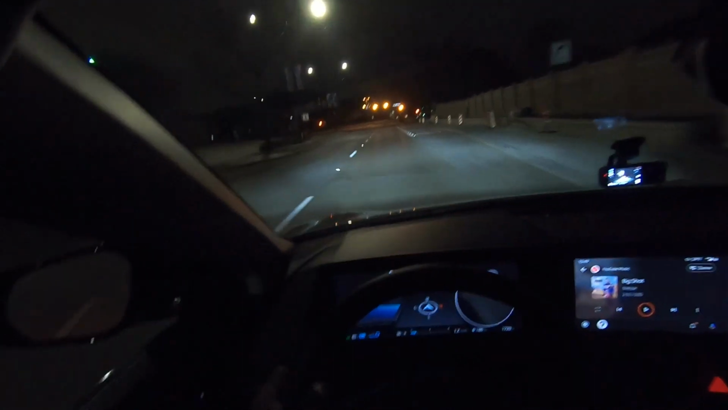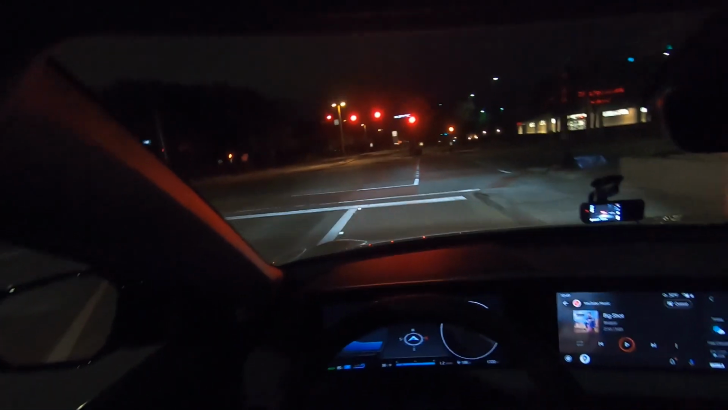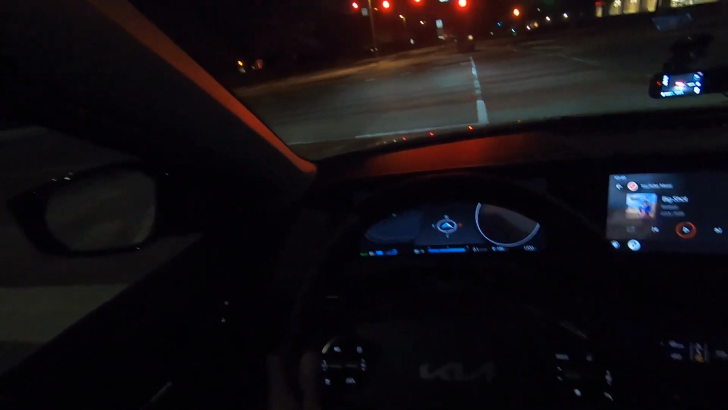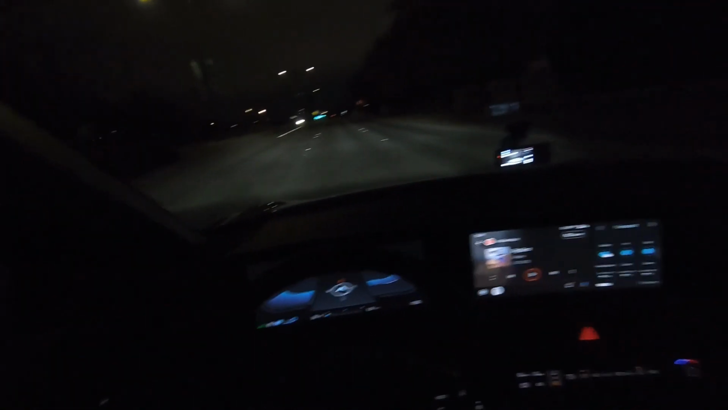Normal mode, really good acceleration. Basically enough for almost any normal driver. I've got the little cameras down there, which are really cool. Sorry, one second. Love the blinker sound, love the feel of the steering wheel. Everything is very responsive, I will say.